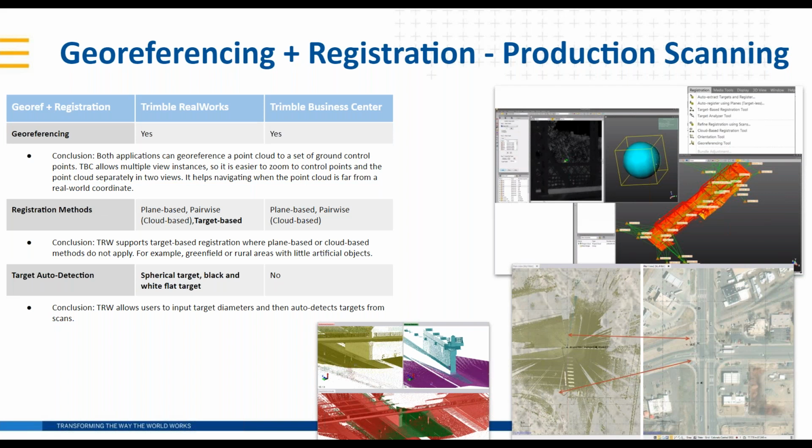People move targets or various other things. And there's a ton of tools inside of RealWorks to help save you on those really tough projects. And like Joe said, where it really shines is these big projects where you've got hundreds of scans in a day or thousands of scans in a project to go through and automatically find all those targets for you.